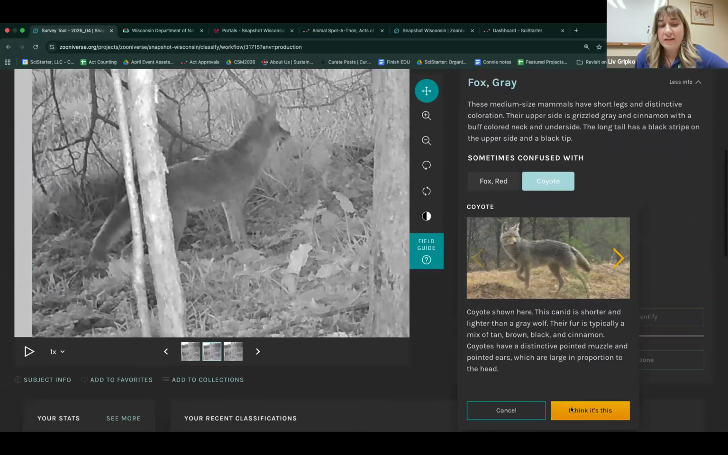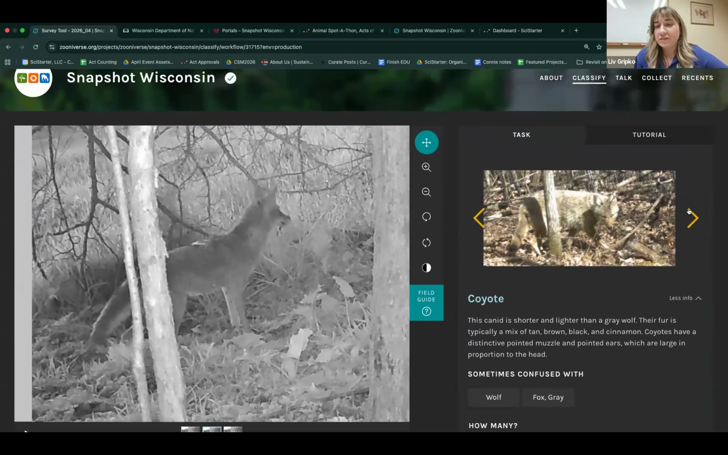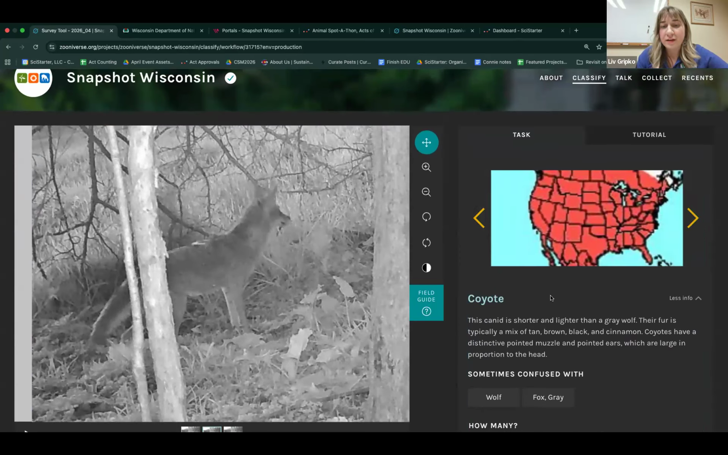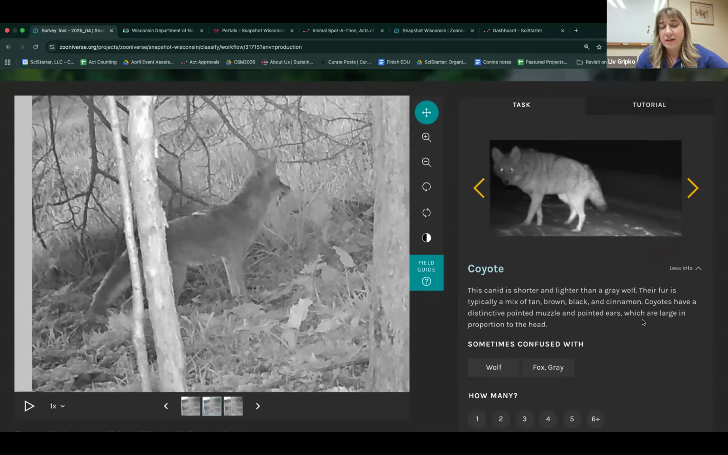Another thing, this question also asks how to decipher between coyote and wolf. When we talk about the data dashboard later, we can analyze a little bit deeper, but wolves are usually only found in the northern half of Wisconsin, and coyotes are throughout Wisconsin, so they can be in the north and south.